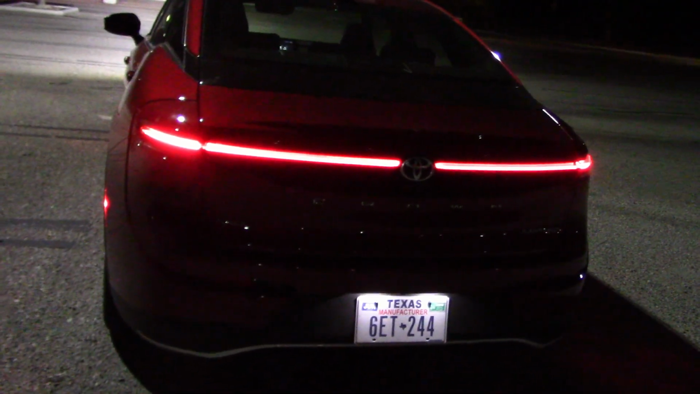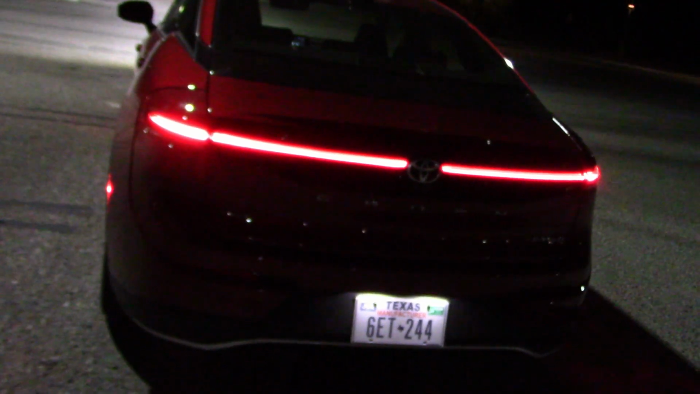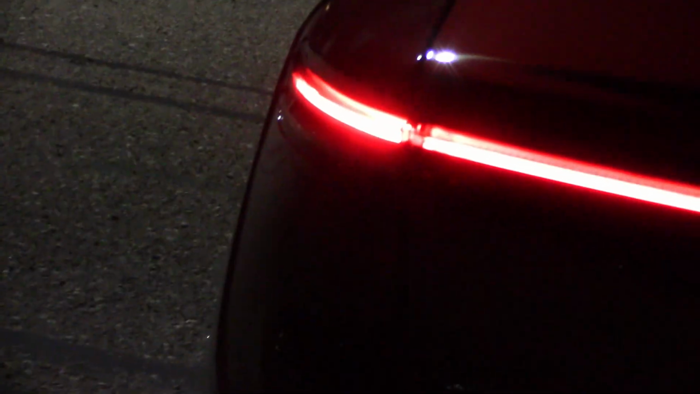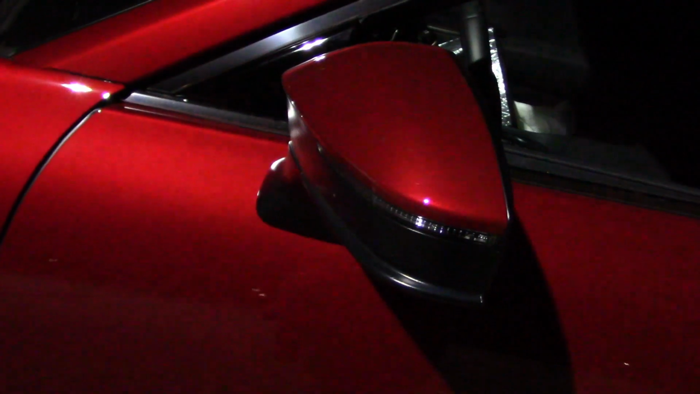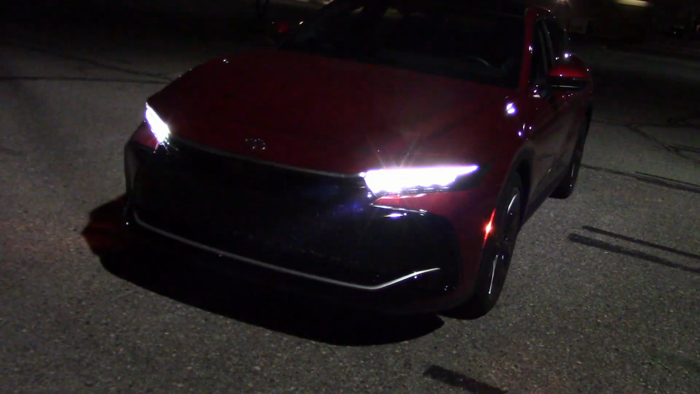And here's what the taillights look like. Thin and long. And the emergency lights. Not very big. Seem bright enough. Well, they do reach out to the stop sign down the road. Blinkers on the outside mirrors. And the front.